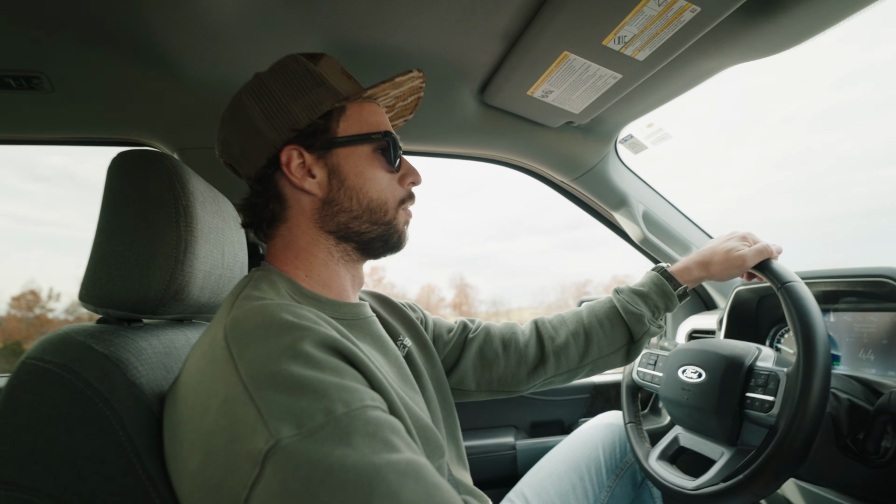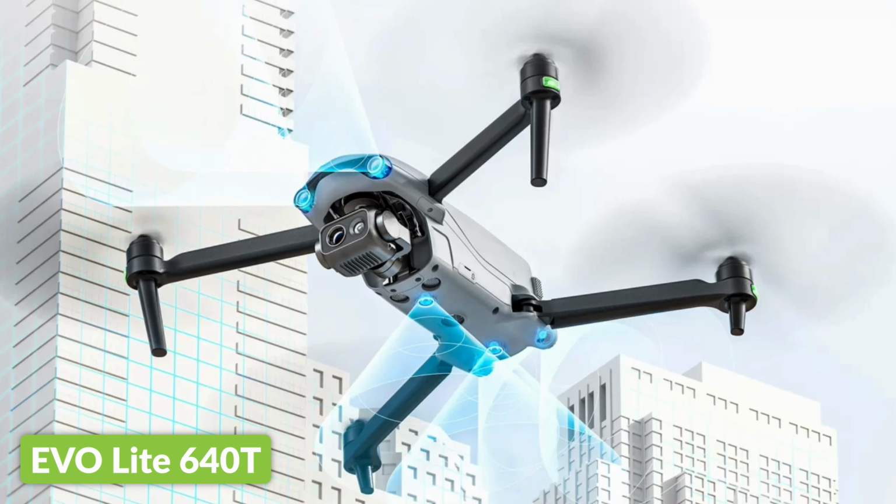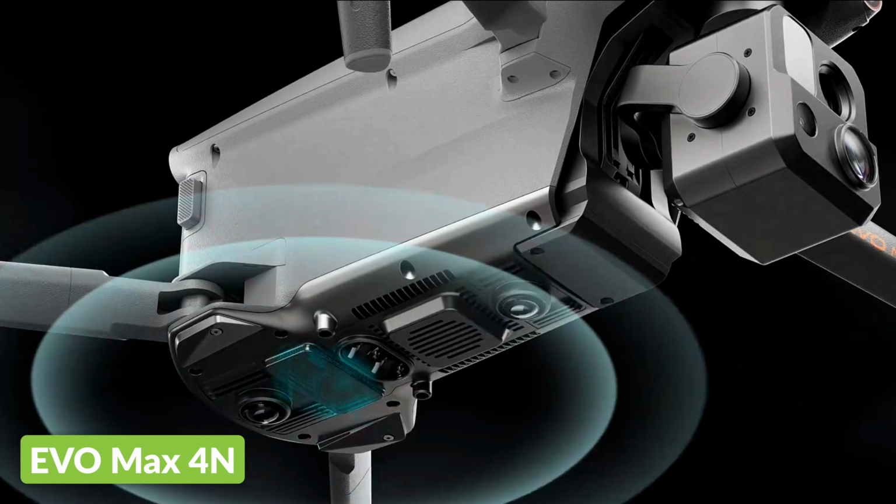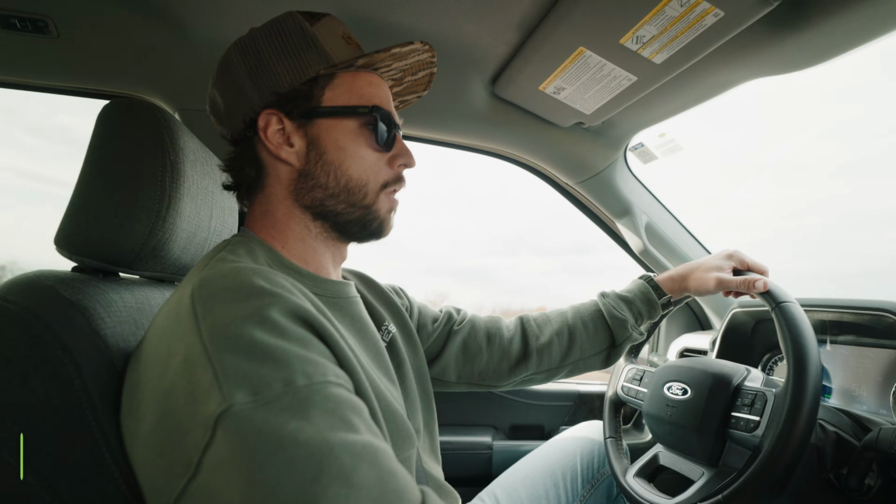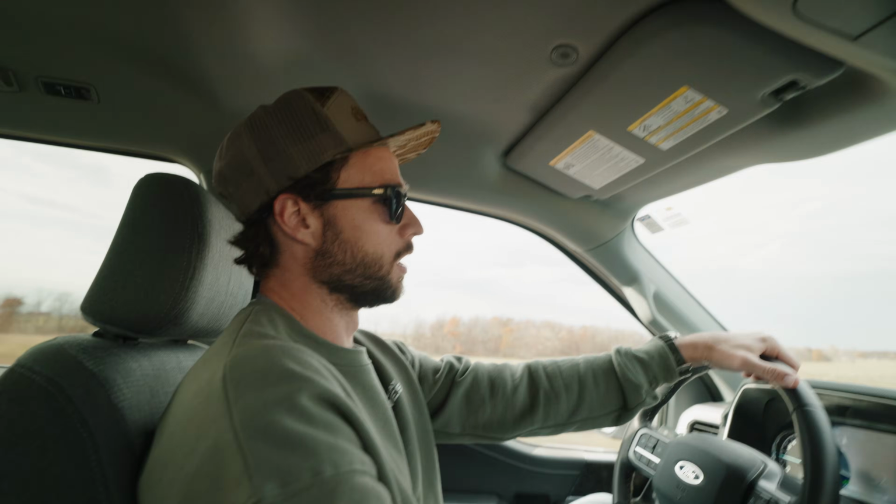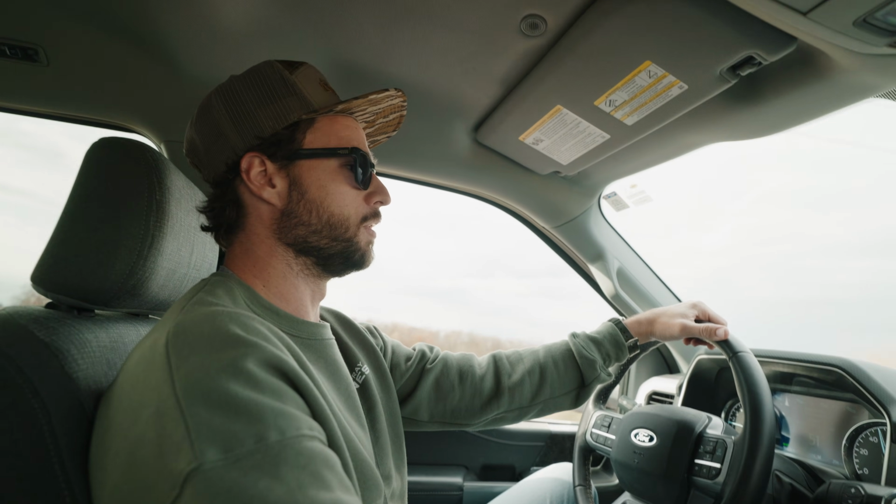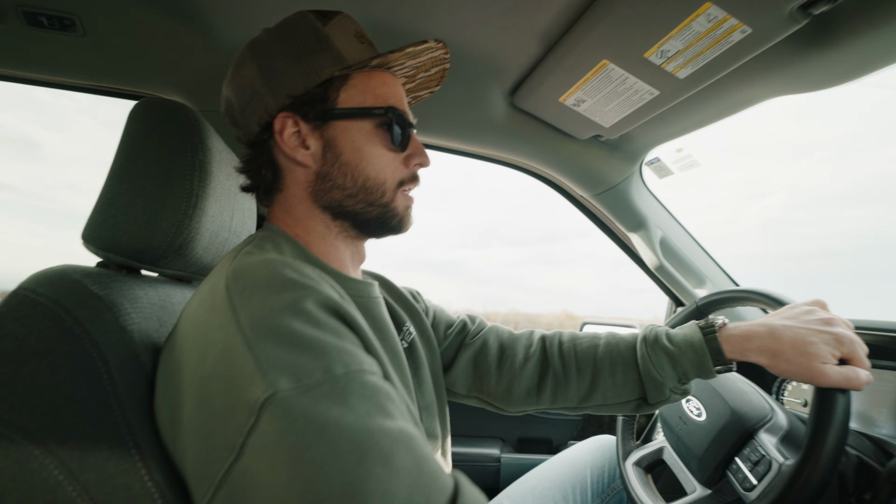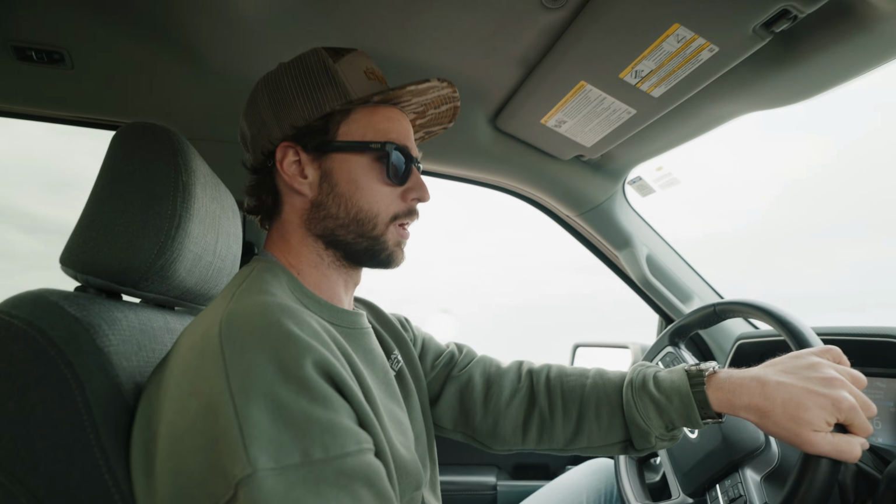We've got with us 4 drones from Autel. We have the EVO Lite 640T, the EVO Max 4T, the EVO Max 4N, and the Alpha, all from Autel Robotics. They're all thermal drones that should be good for a job like this, but all have some different capabilities and some unique features that could help us have a better chance of finding this deer. So there's no guarantee. It's always a little bit of a shot in the dark, but we're gonna do what we can to help this guy find his deer.